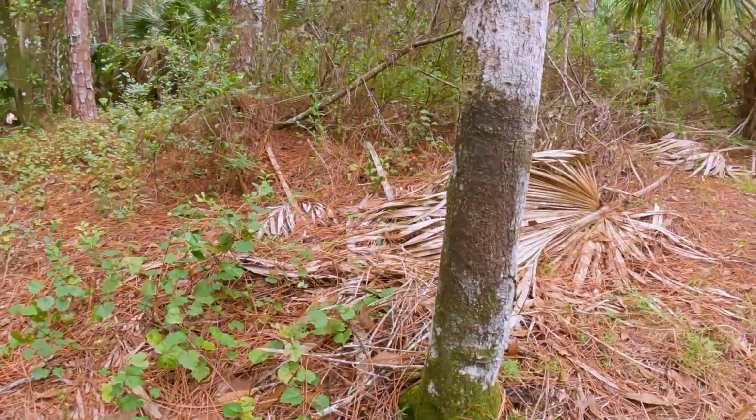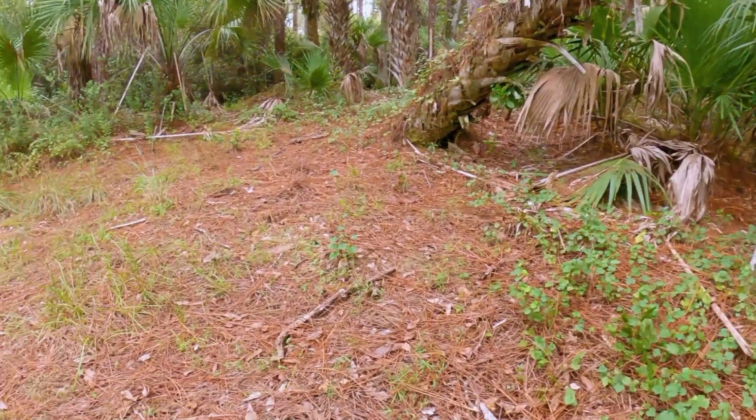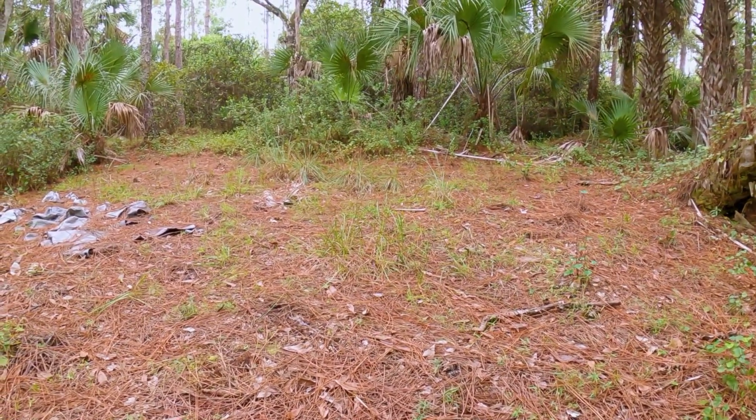I've seen that on quite a few trees in here. But I had the camera set up on this tree overlooking this nice little clearing right here. So I'll go ahead and show you what we got in the 1 month that the camera was here.